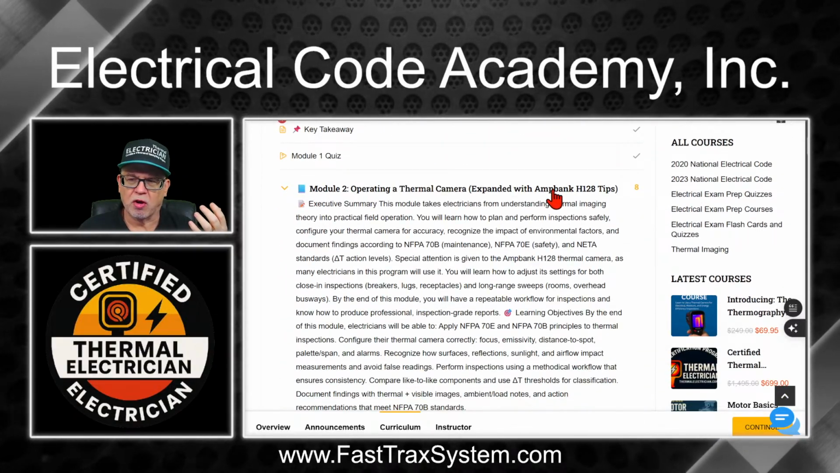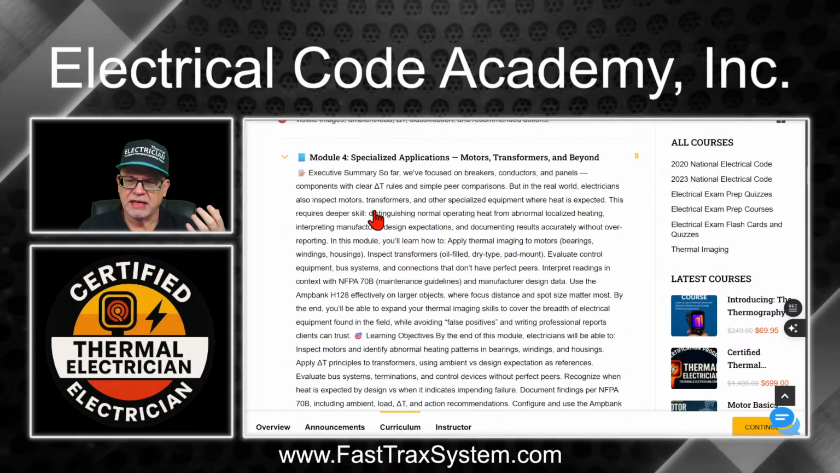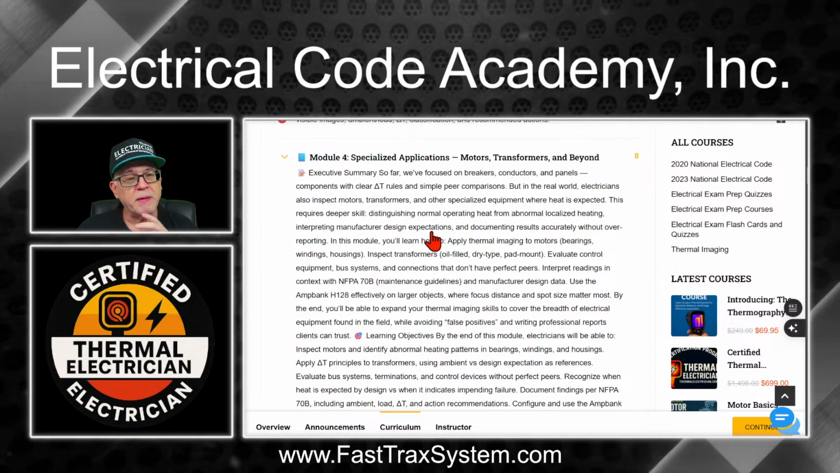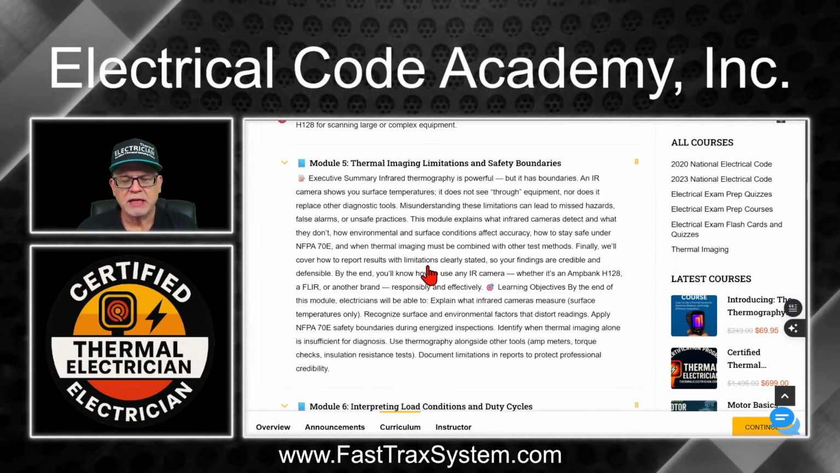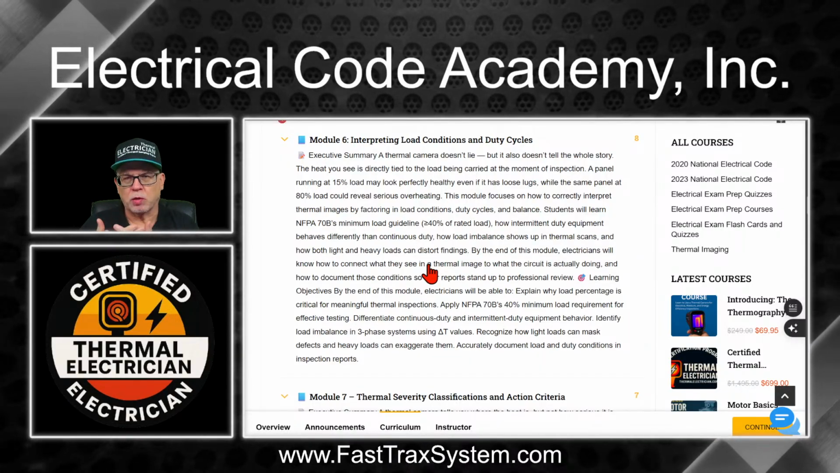You'll be able to see what's all covered in every one of these modules. And I just want to show you, it is very detailed. And this is our executive summary. So I encourage you to spend some time here looking and see what each of these modules cover, because they are very in-depth, especially for somebody that's specific to electrical.